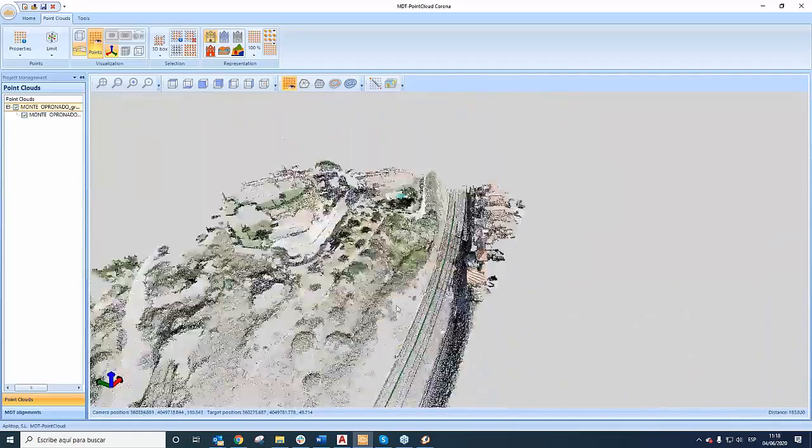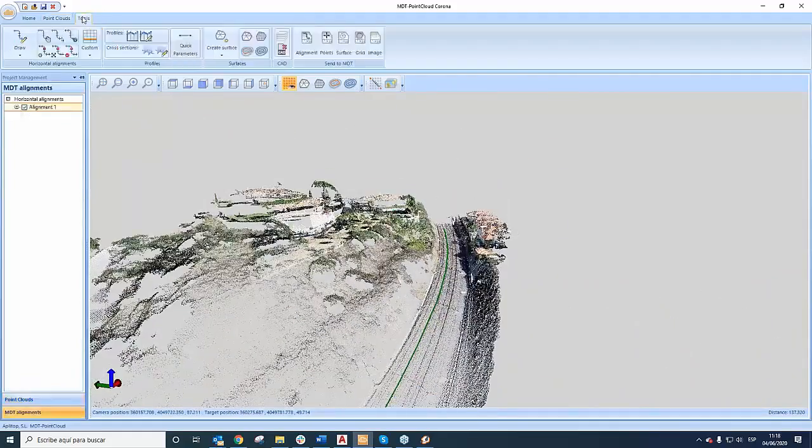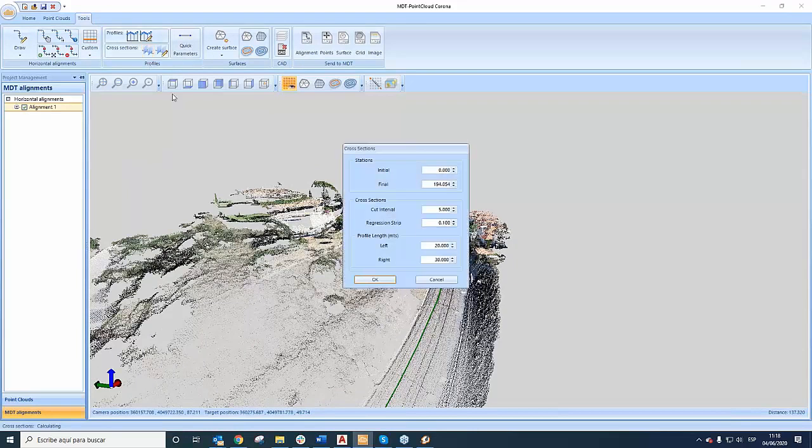Now we are going to use the tools of the point cloud. We are going to use the cross section, for example. For the cross section, we can define different parameters: the cut interval to get the cross sections, and the width of the band, 20 meters at left and 30 meters at right.